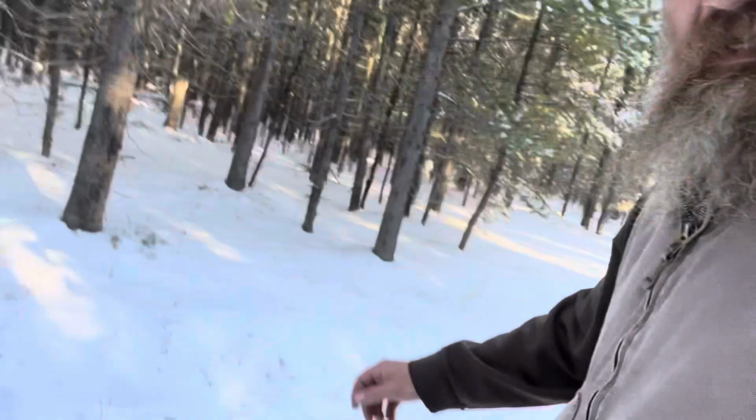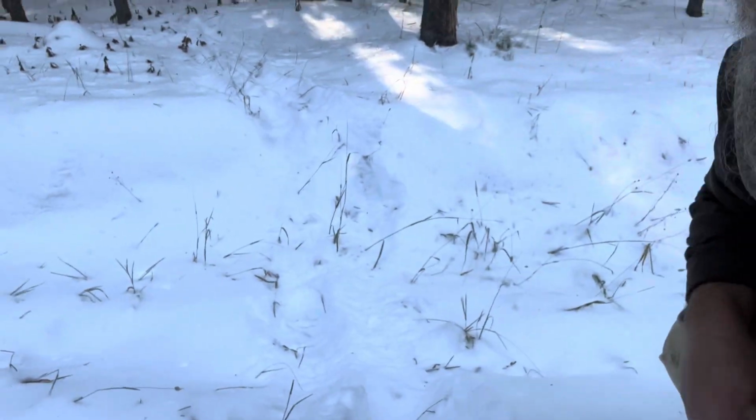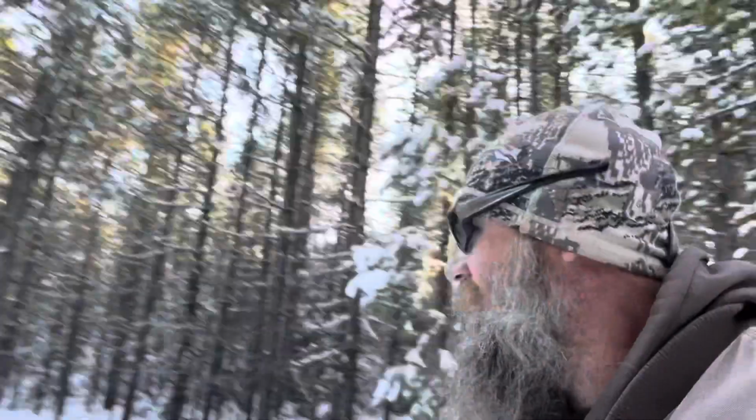Well, nothing on the camera as far as wolves go. Caught a couple of pine marten on the camera, so that was neat to see. There was some grizzly on this bait. You see right here where he walks out of the trees onto the snowmobile trail that we're walking down here.